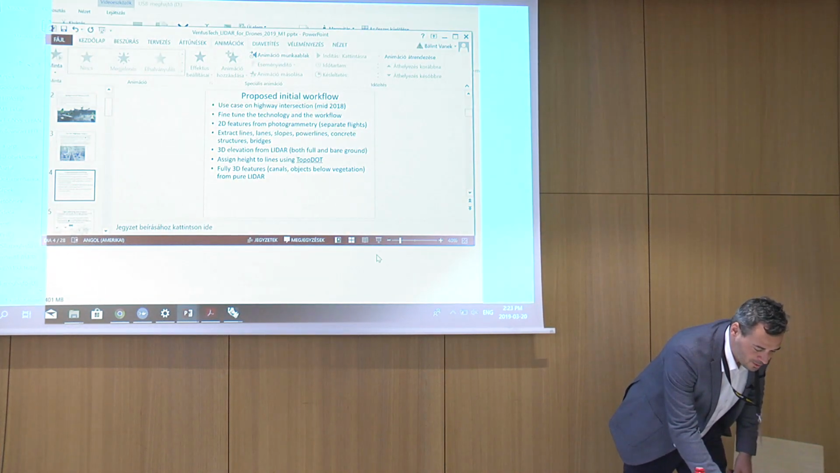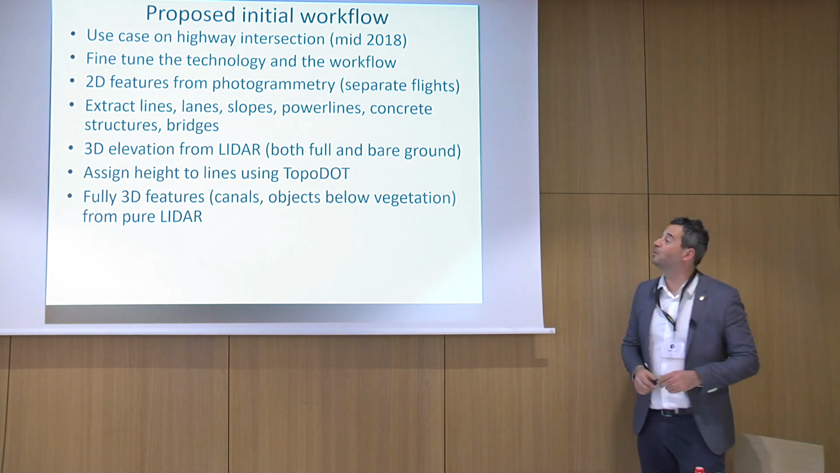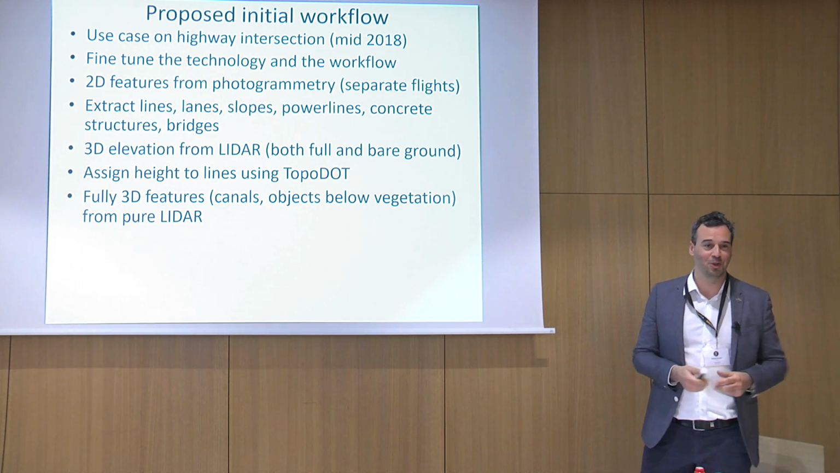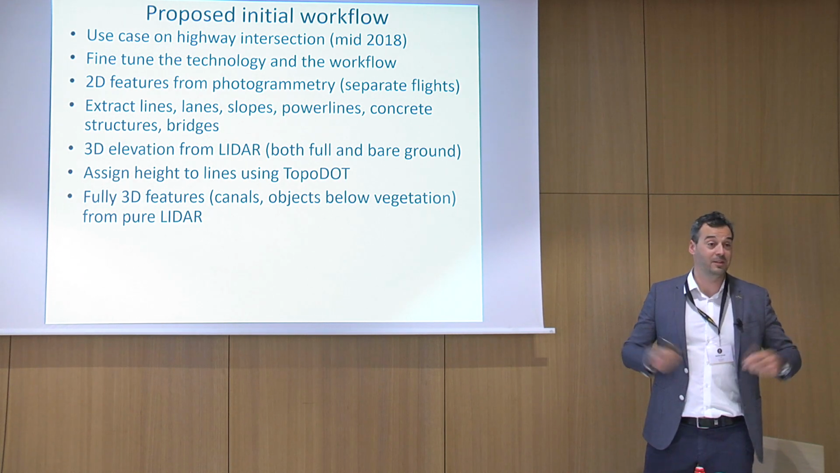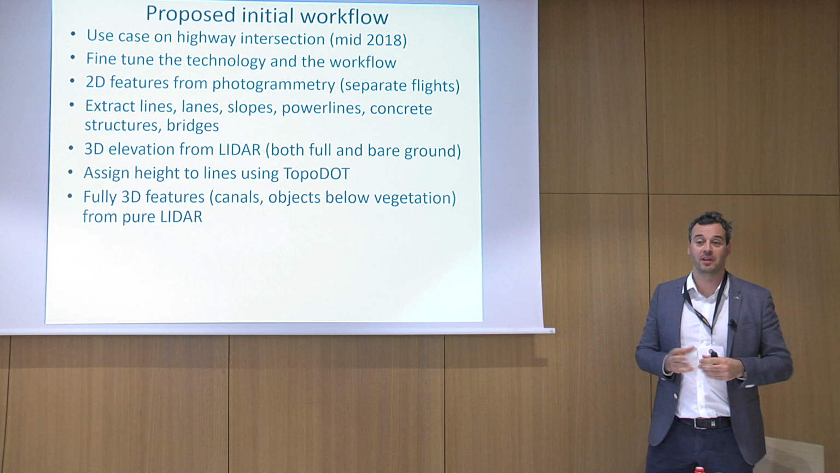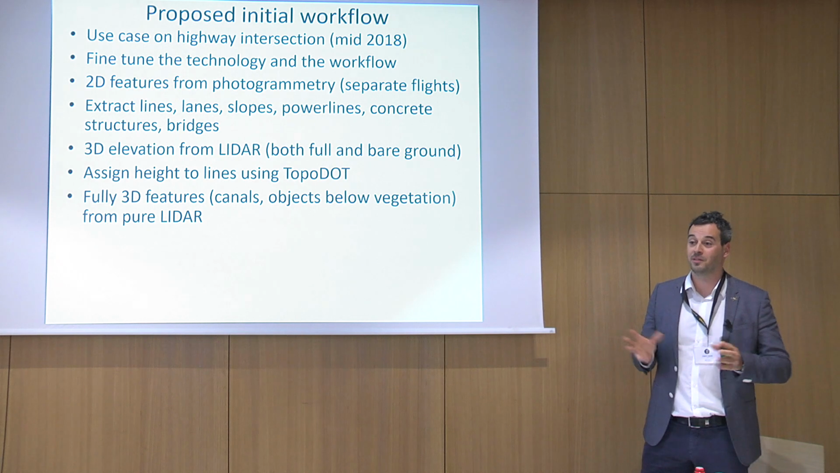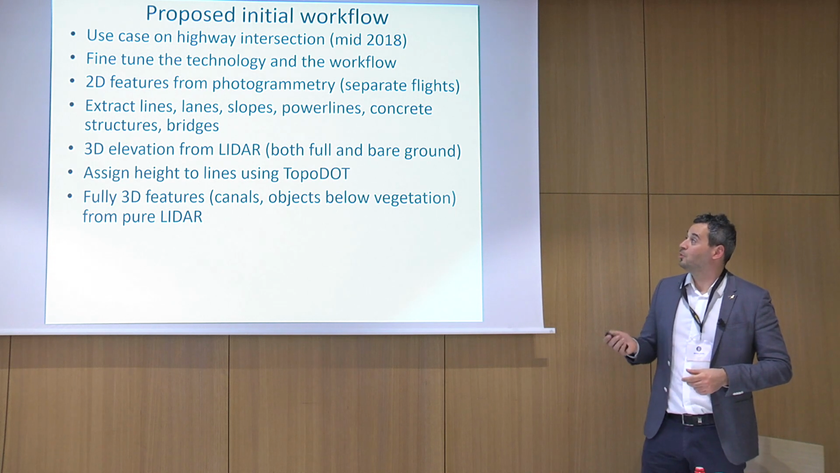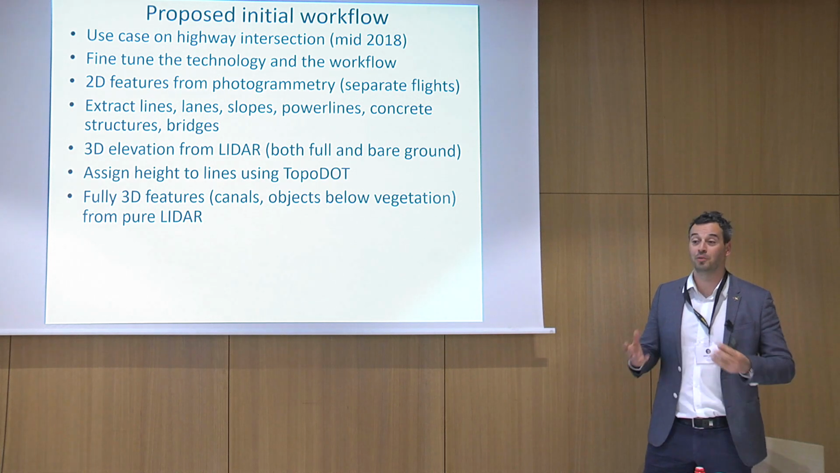So it was quite a project even when we started, and I'm going to tell you how it actually grew and became a little larger than what we were expecting. What we initially proposed is that we would have a kind of use case: one highway intersection we would survey, show to the design offices what LiDAR technology is capable of, and then assess what we should do. With that, we also wanted to fine-tune the process and the workflow.